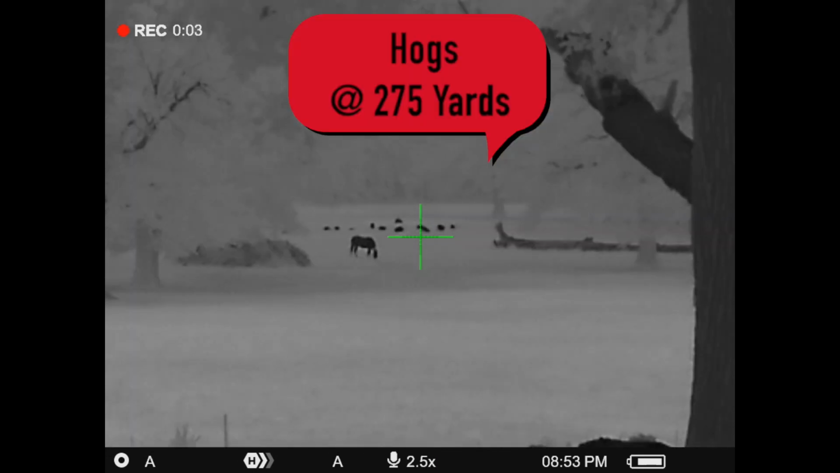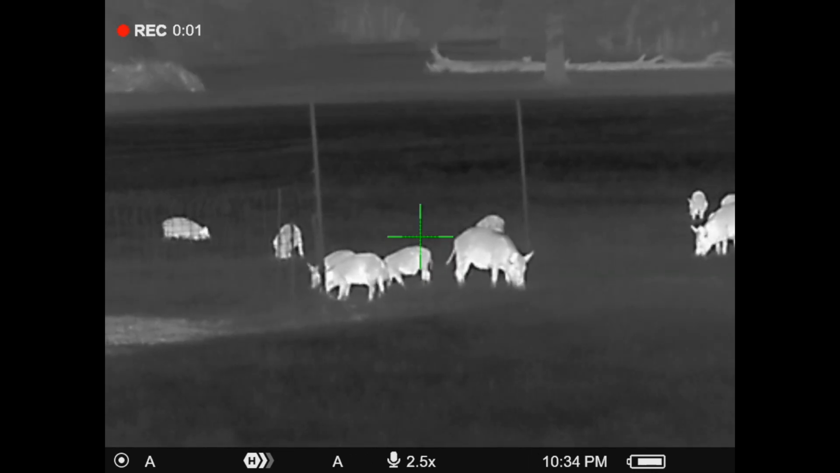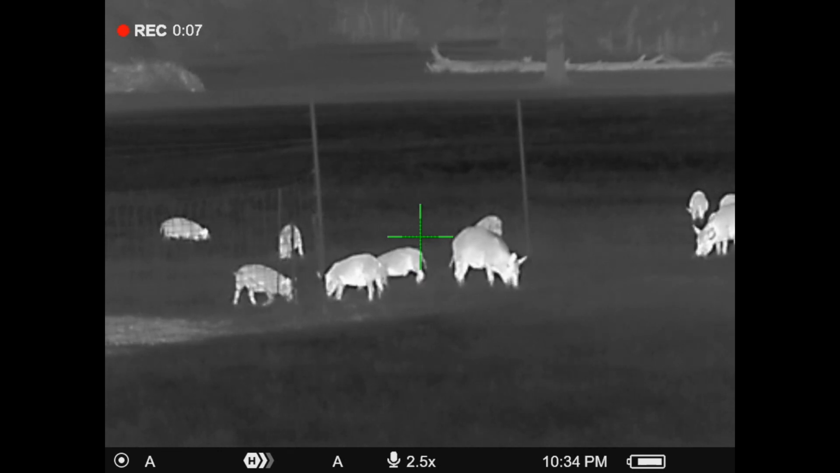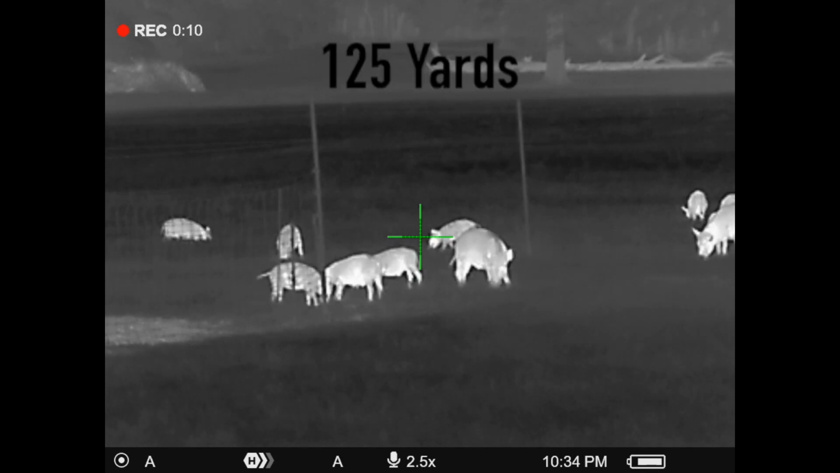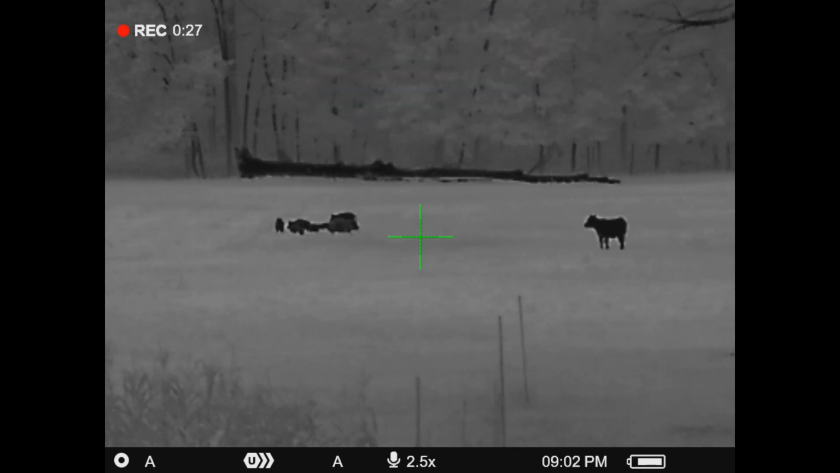The weight on it is 25 ounces without the mount. With the mount on, it's going to add another 3 or 4 ounces. Jason's going to show this optic here in a little bit. Not very large, not very heavy at all. Doesn't seem very heavy when it's mounted on the rifle. So, as far as ID ranges, let's talk about that. In normal conditions, in good dry weather, obviously humidity is going to affect it.